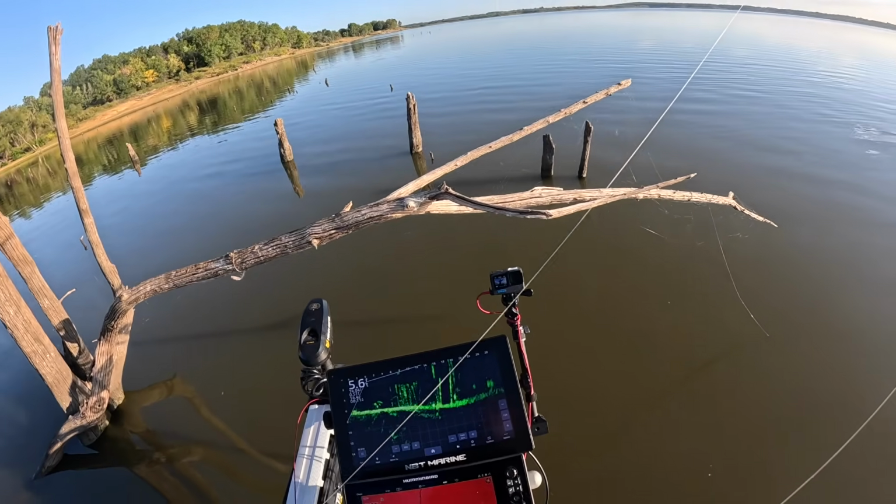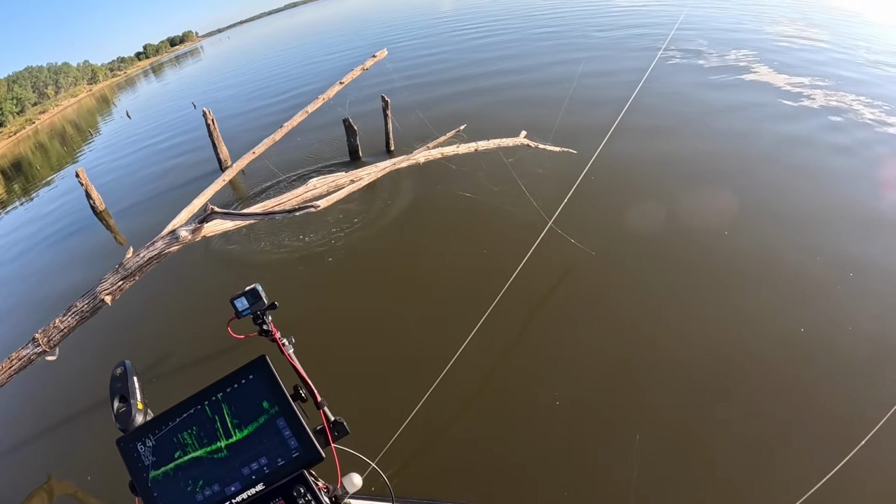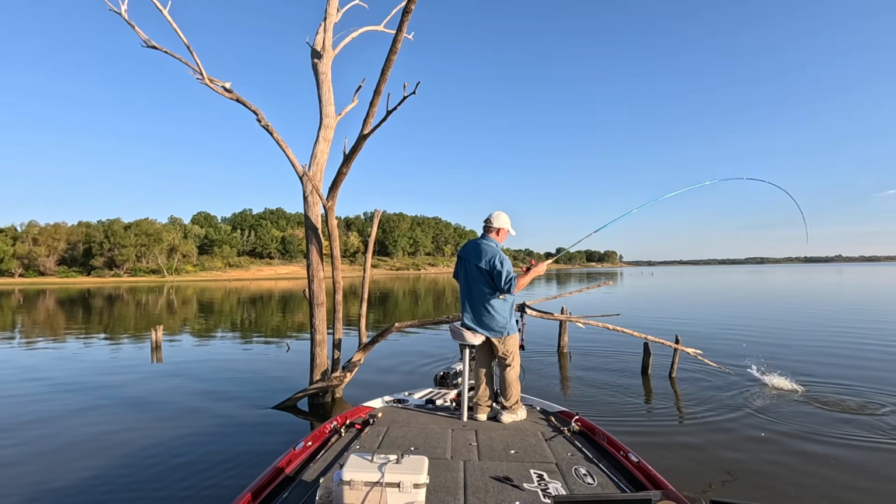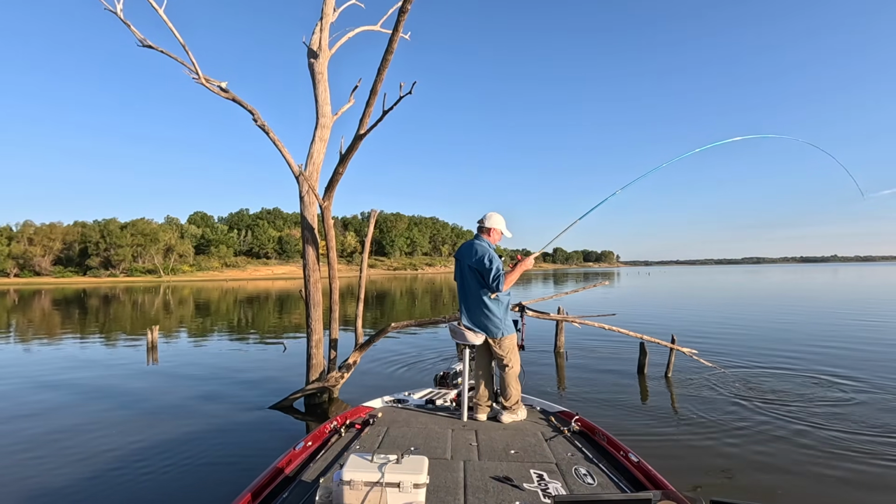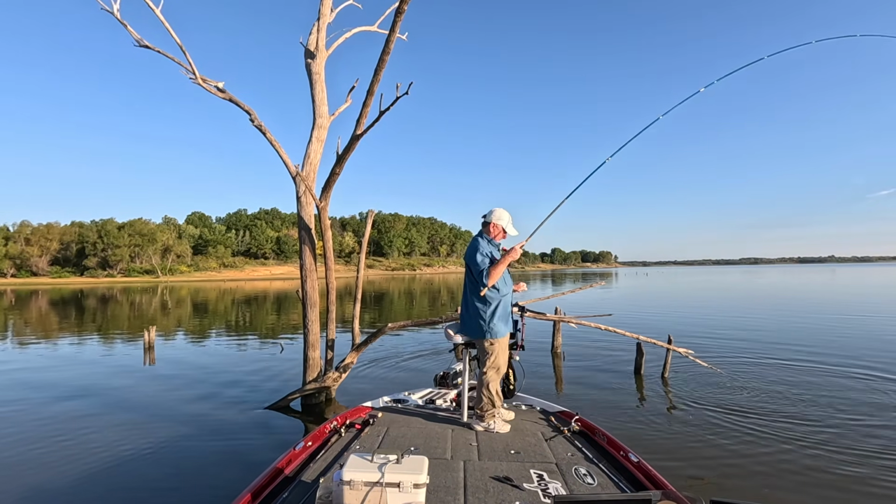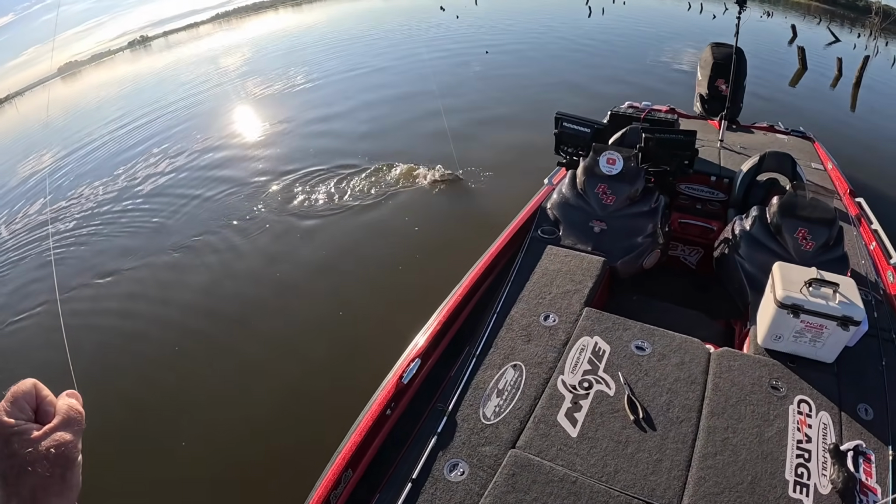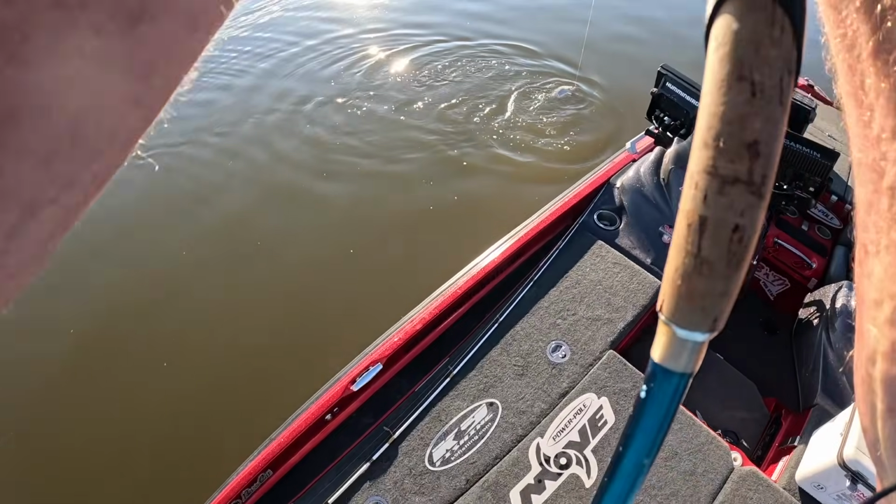Yeah, he hit it. Oh yeah, is that a white? That may be a white bass. He don't fight like a crappie. Good fight, that's for sure. Oh, come on, baby. Yeah, it's white. Boy, they are strong fish.